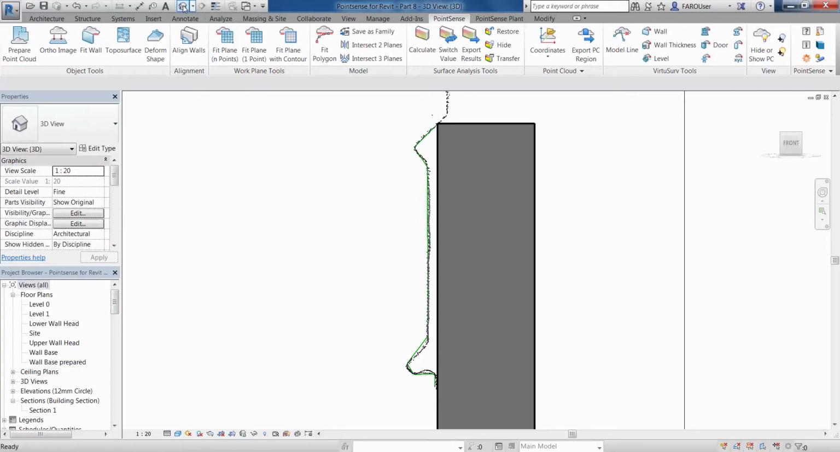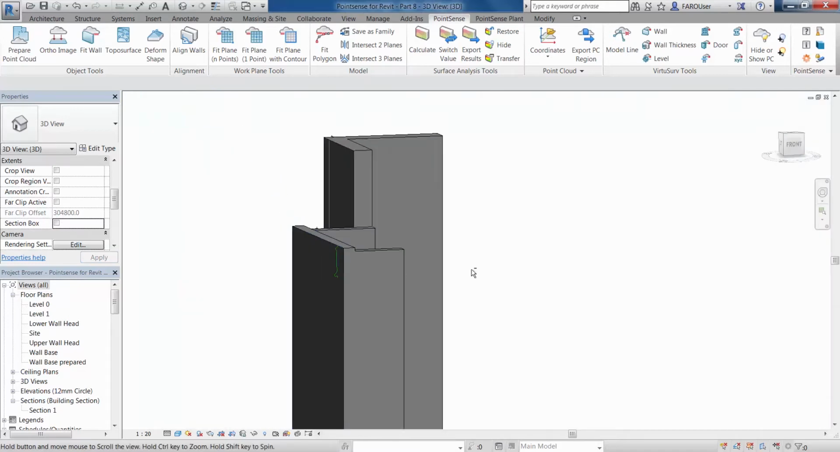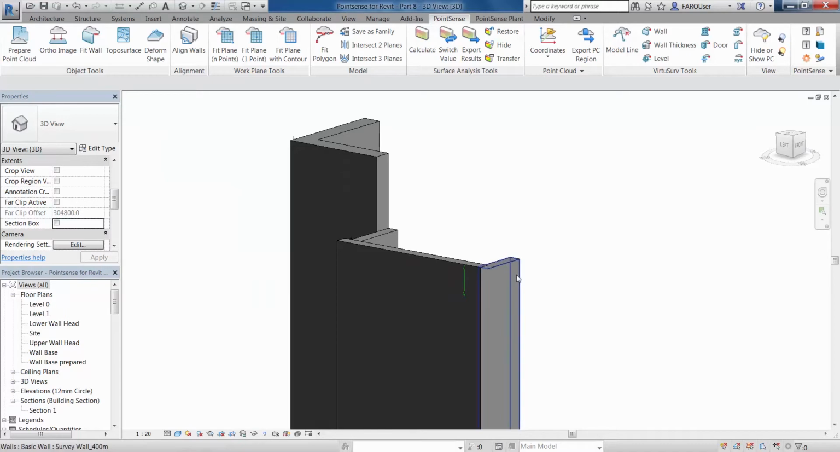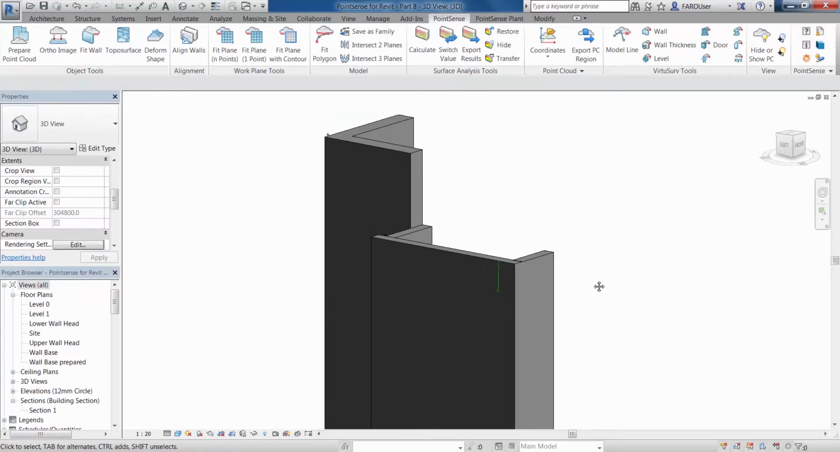So the next stage then is to go to our 3D view. So we're just going to go now, hide that point cloud off, and I'm just going to get rid of this section box, zoom out slightly, and we're going to go to the architecture tab and we're going to go to wall sweeps. First of all, I'm just going to lift this wall up slightly. There we go. And we'll just go now to the architecture tab and wall sweeps.